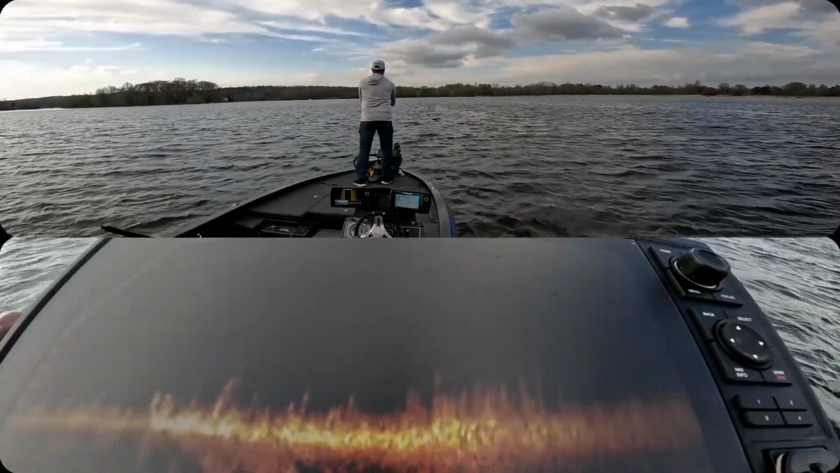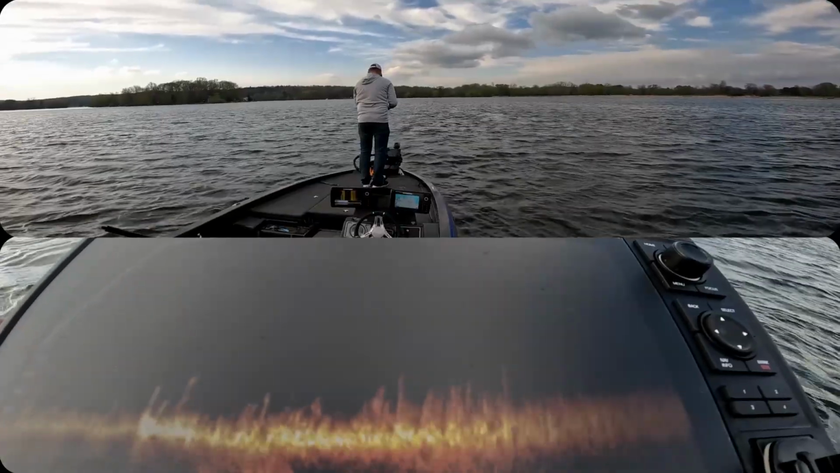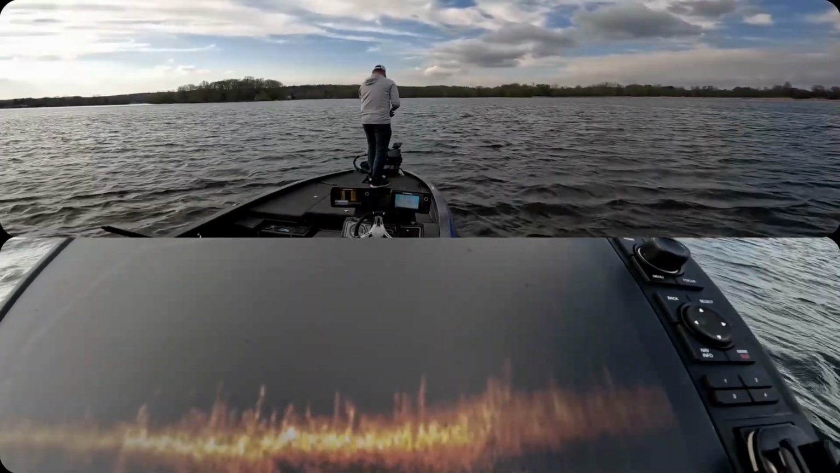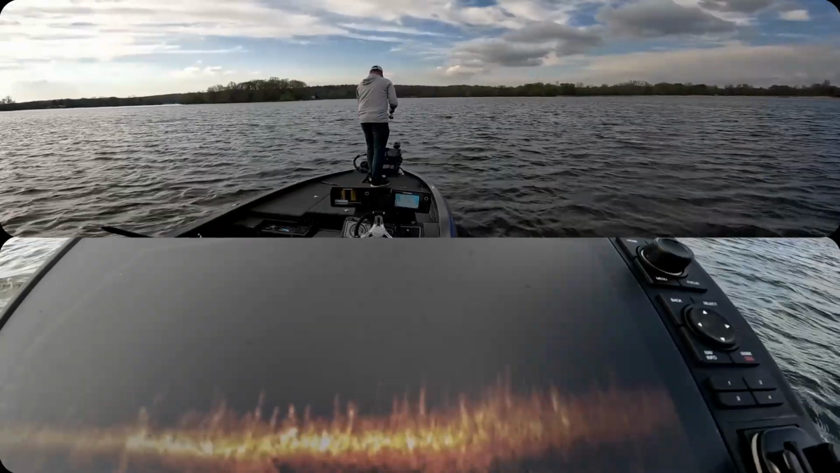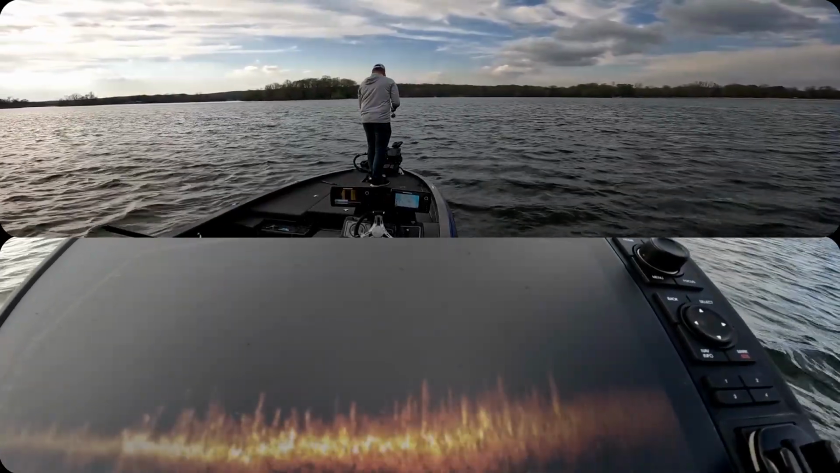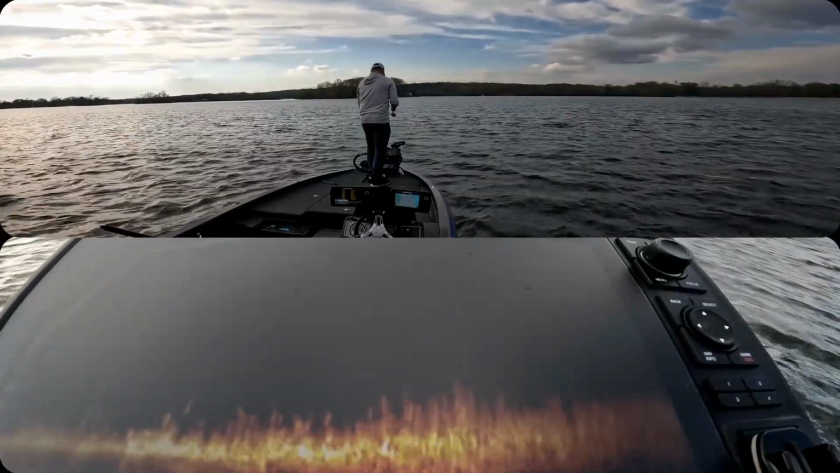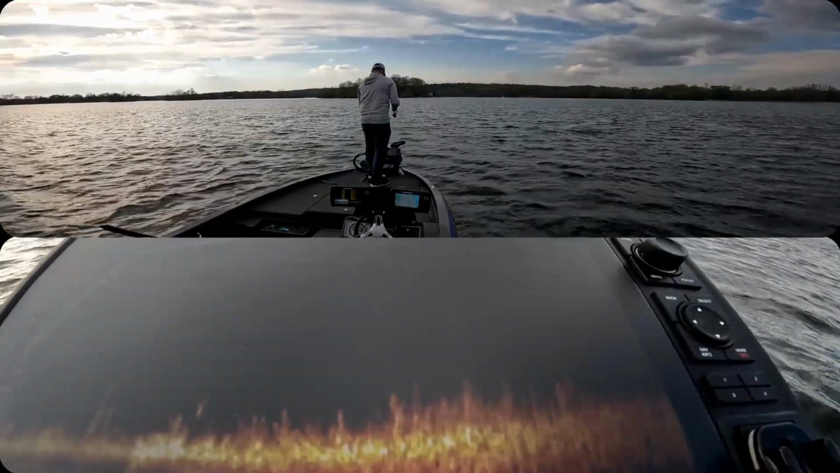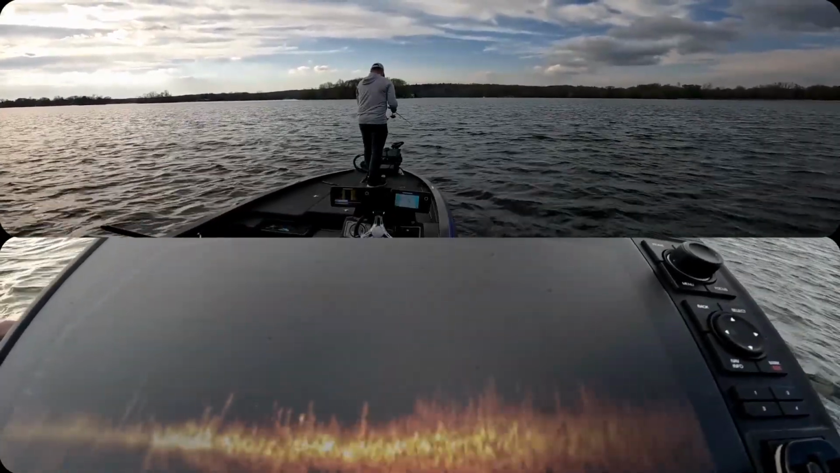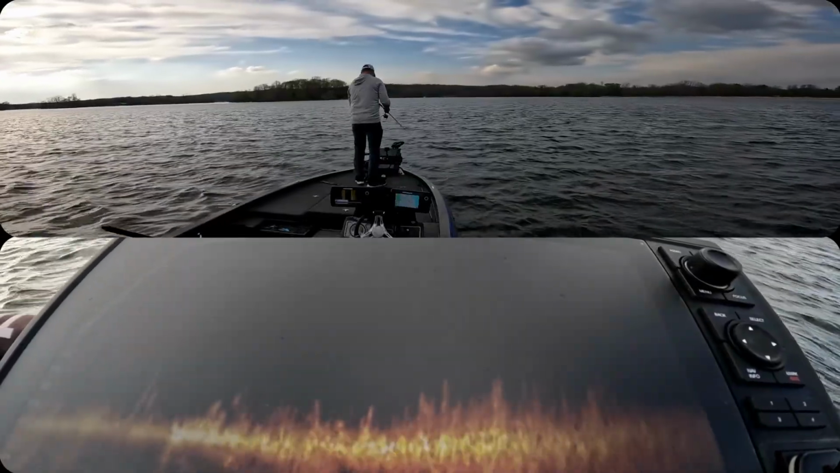All right, there's one right at 40. My bait's dropping down at 35, 40. I went too deep, but let's see if we can pull that guy up. We did not. Wind makes it very difficult.